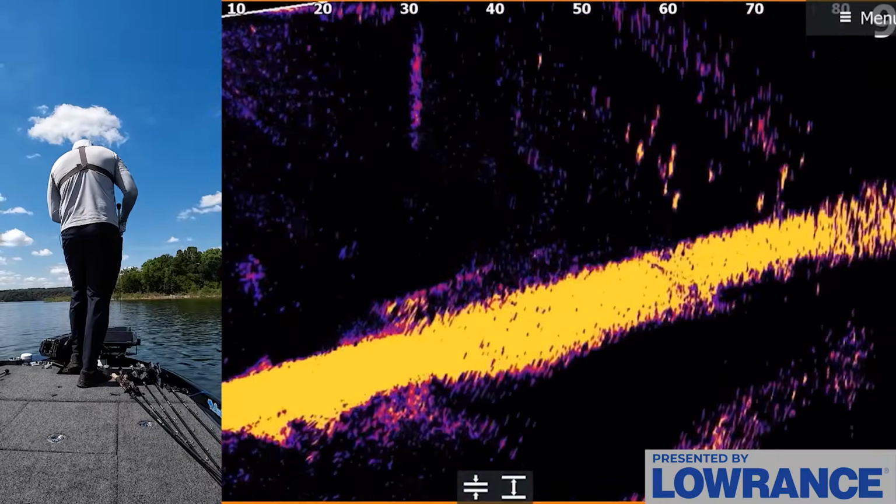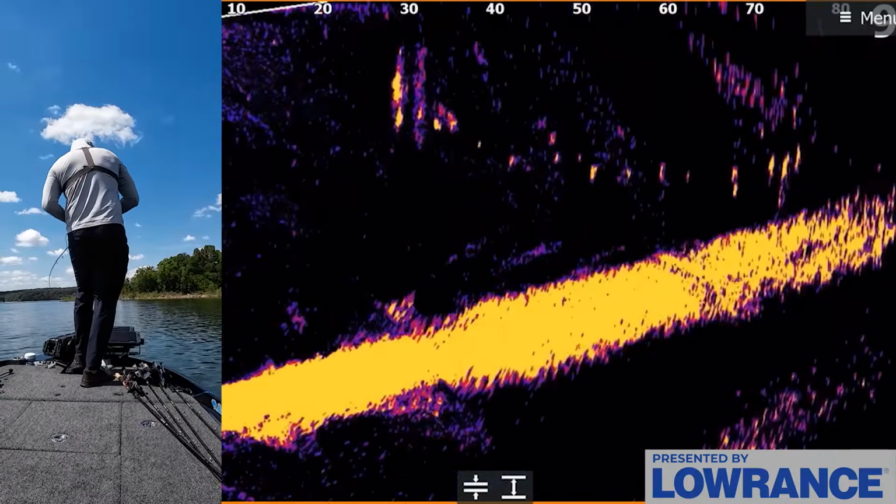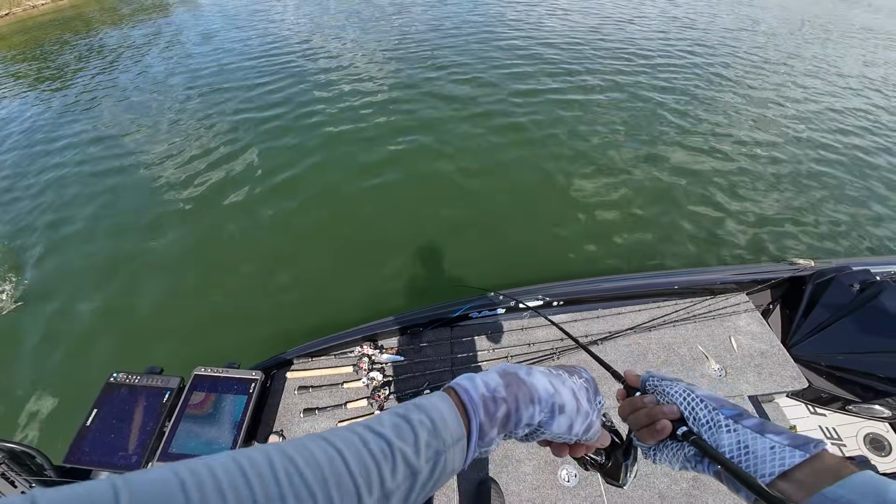Look at them all. Oh, yeah, one had it. Come on. Got him. There he is. Okay, on the Scamper. That's what I'm talking about. Look how many there are behind them too. They're just all over. The Scamper Rig though gets the better quality fish on average.